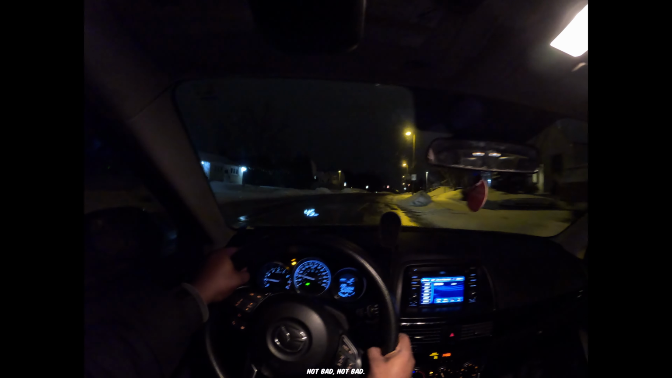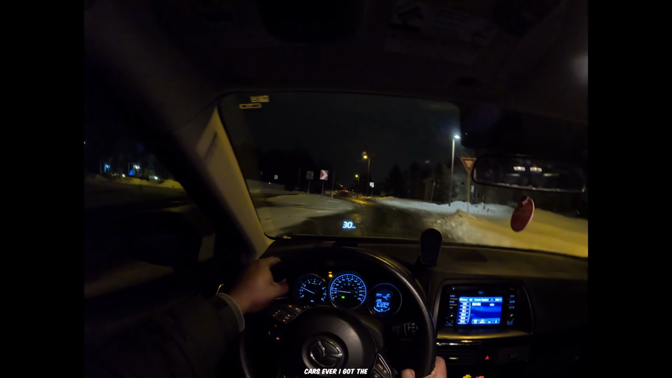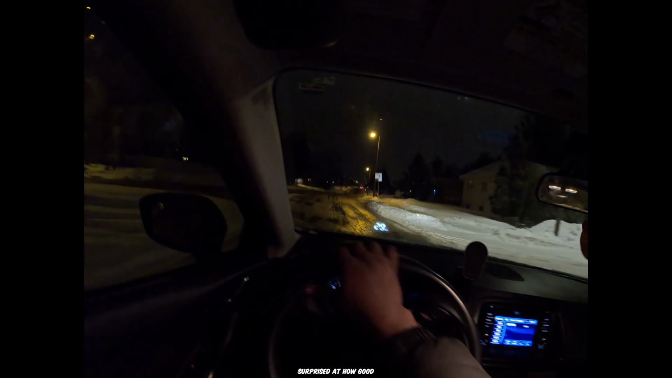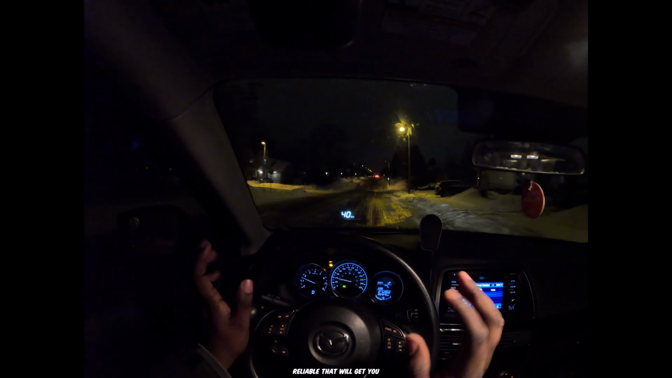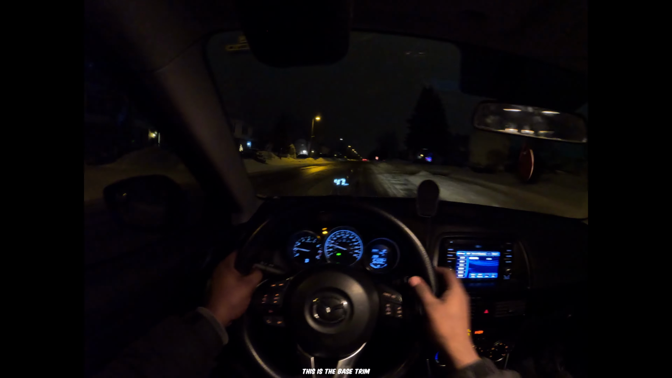Come on. Not bad. I love this car. I'm going to be honest. It's one of my favorite cars ever. I got the car and I was surprised at how good it was. I'm not going to lie. If you're looking for a car that is reliable, that will get you from point A to point B easily, I'll say go for this car. It has no other features. If you're looking for more features, get the more premium trim. This is the base trim.